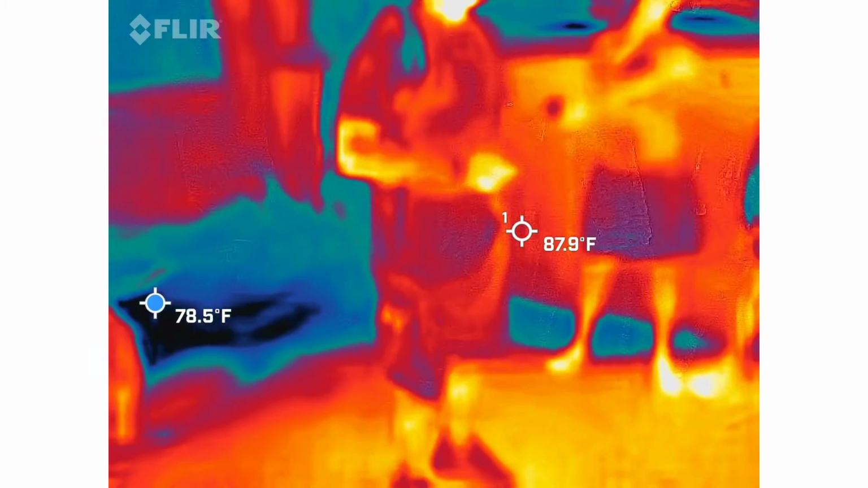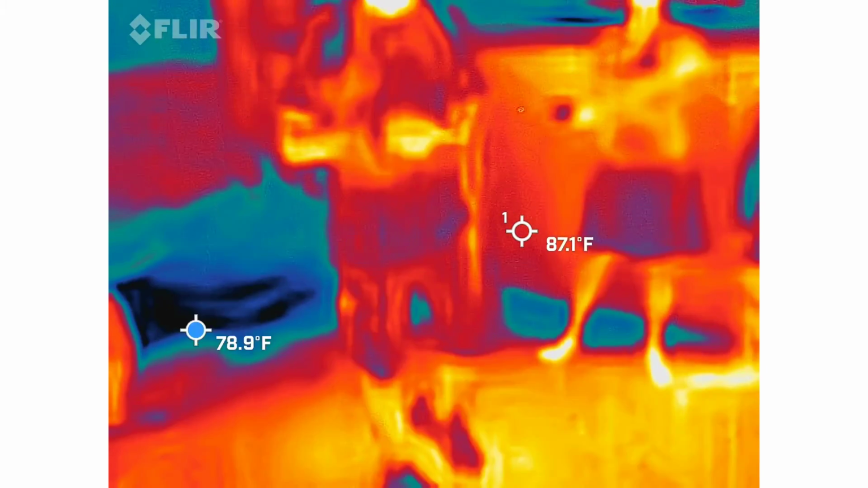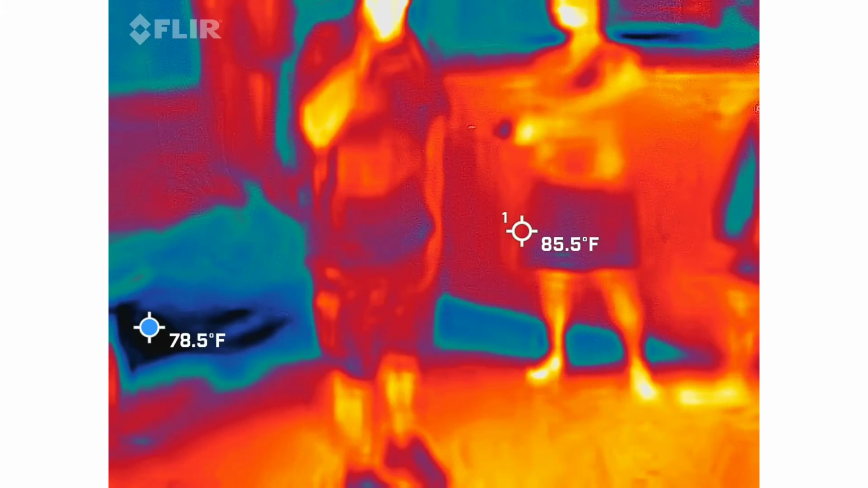By the way, that's the only entrance and exit to the space, so cars may be coming in or out.